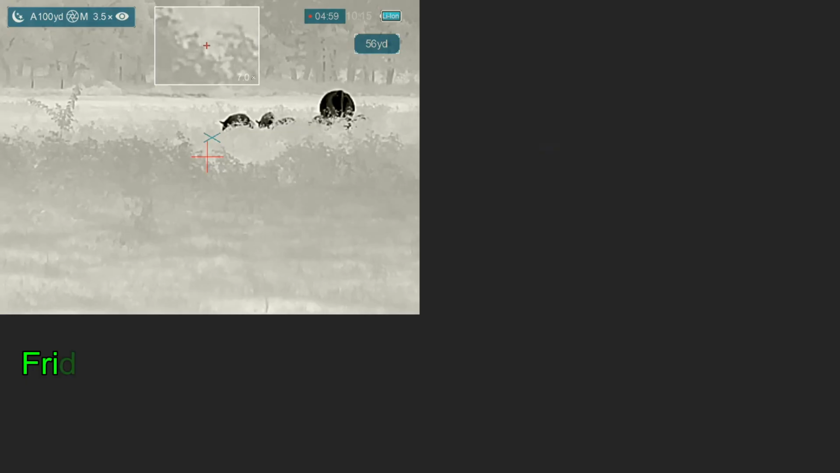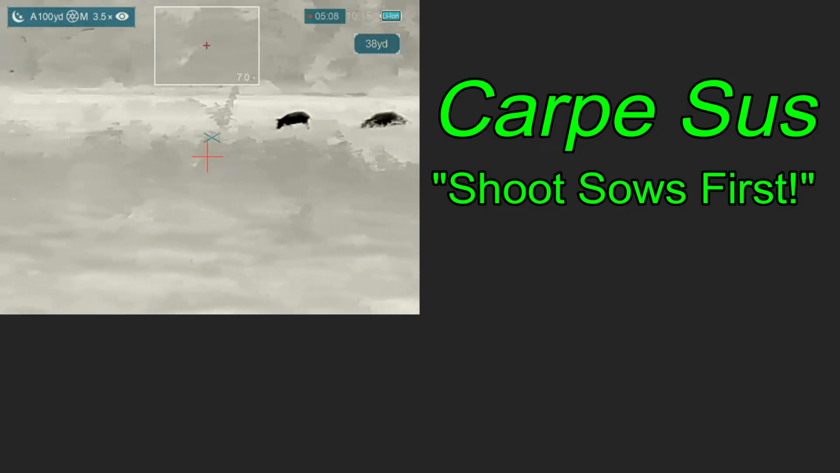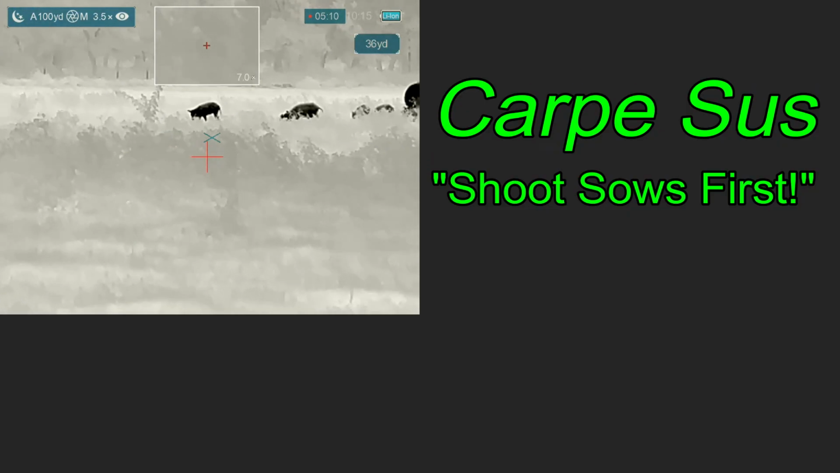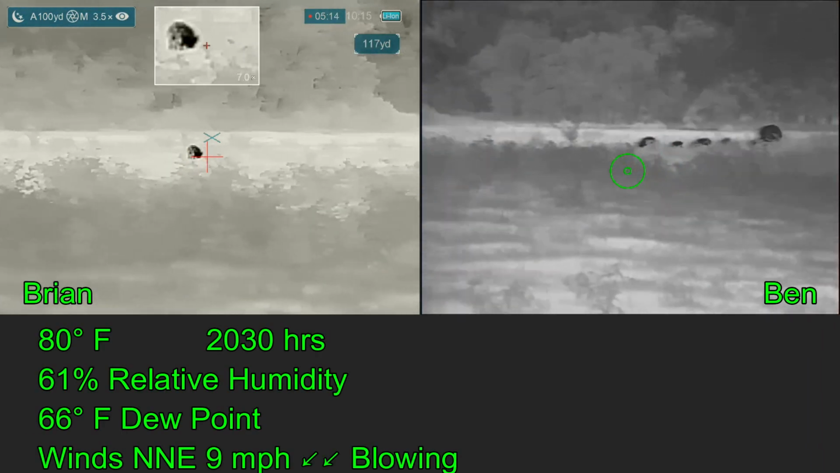5 pigs, 6 pigs, 7 pigs. We have a sounder. Carpe sus. Ben and I went hunting up in North Texas. Picked up Ben at my place, and we're on the first property of the night.